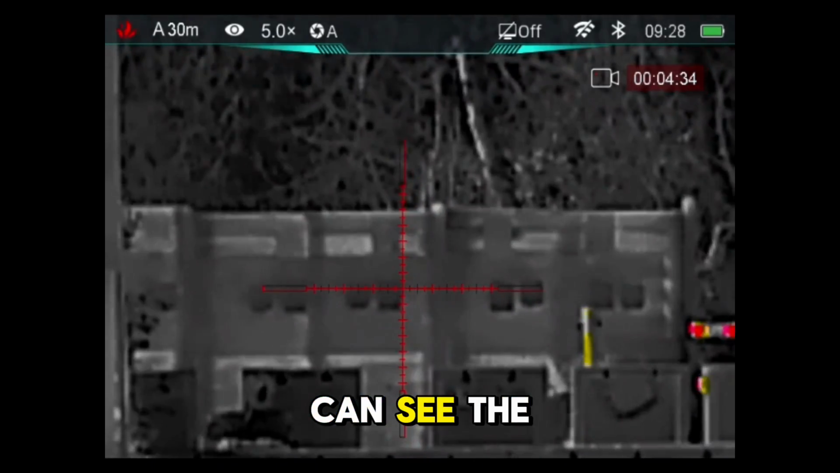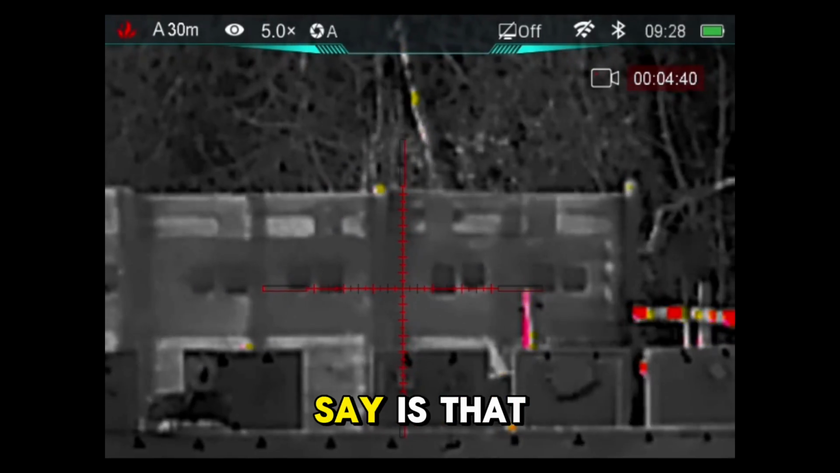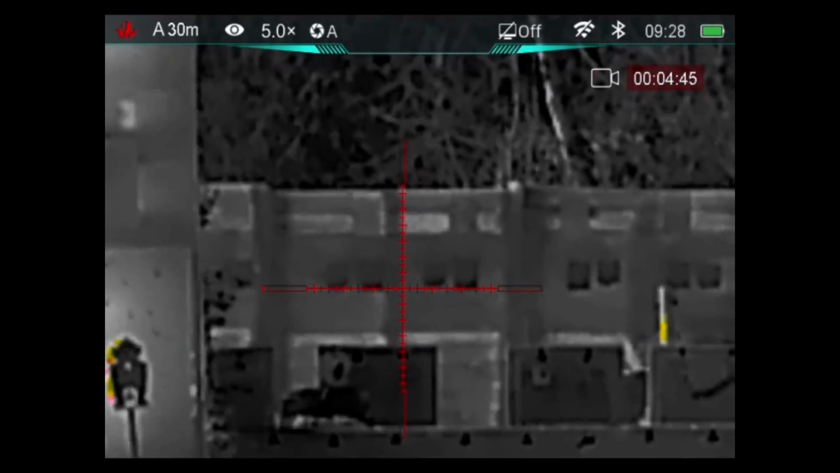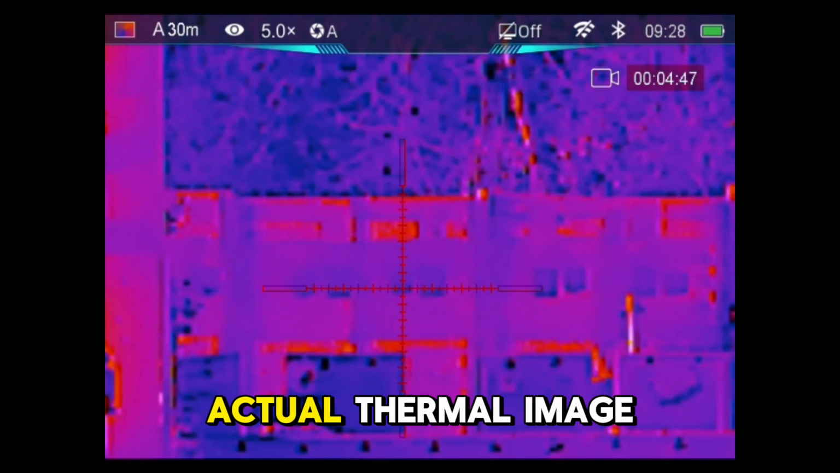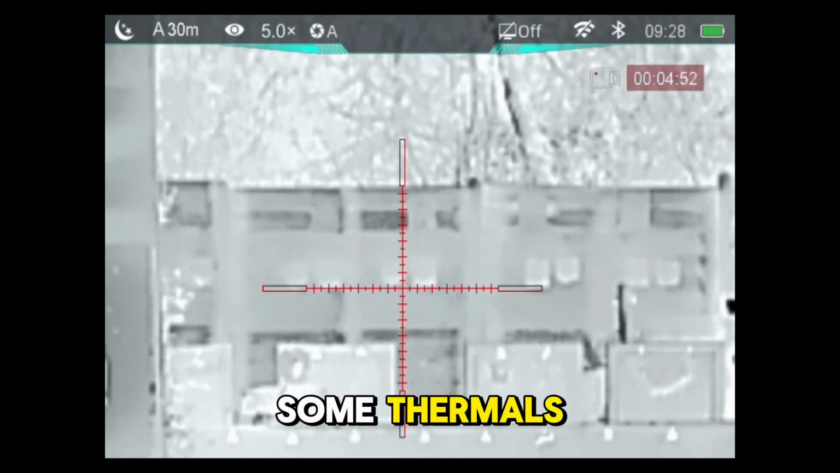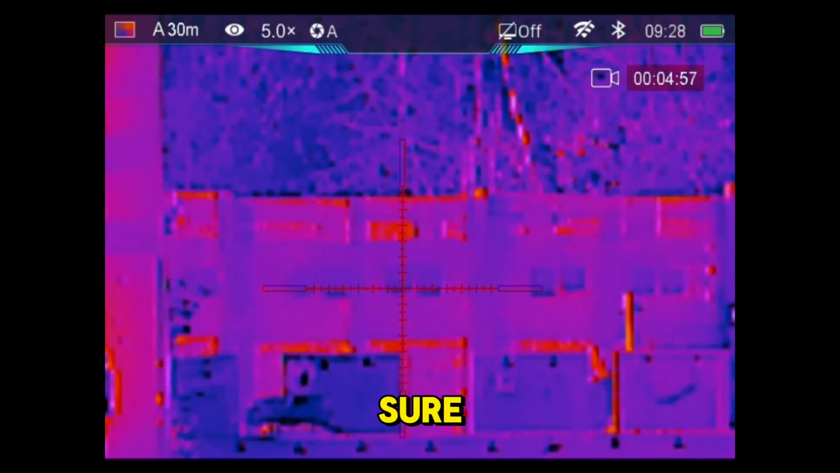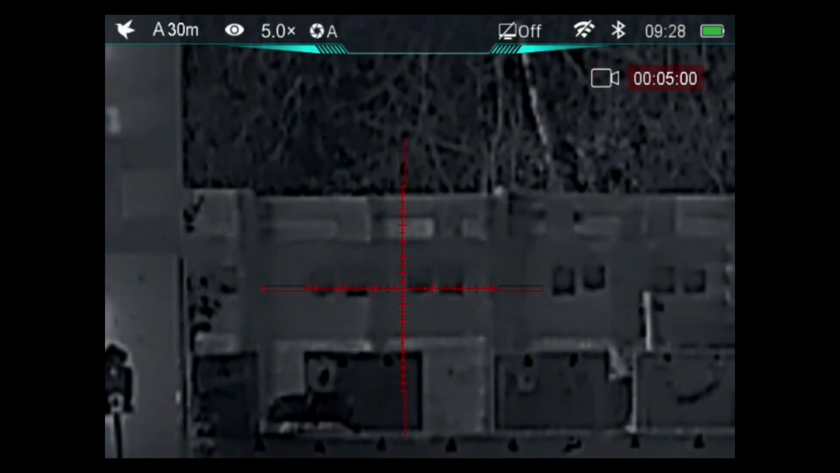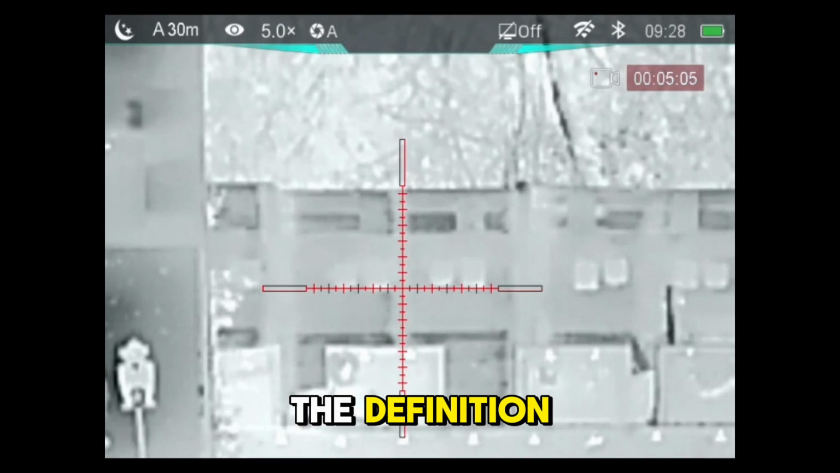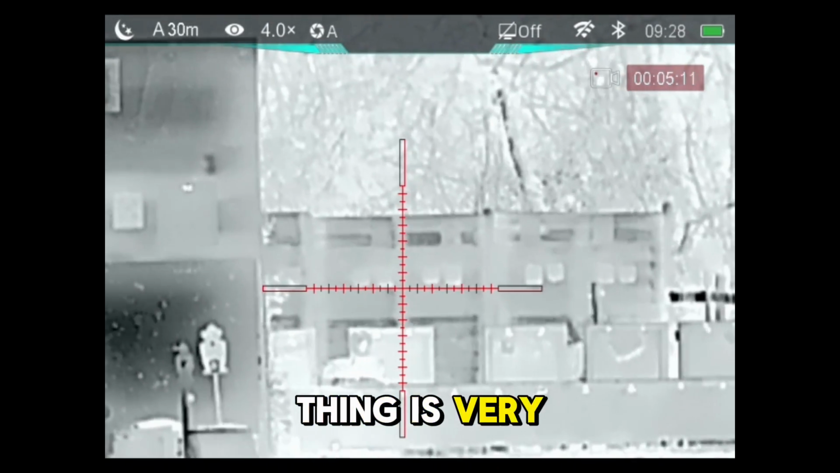And as you can see, the clarity is very good. And the one thing I would say is that I've noticed, when you do have a rabbit pop out, clarity of the actual thermal image is very, very good. I've used some thermals where if you're rat shooting or something, you're really not sure which end of the rat you're aiming at. You don't get that issue with this because the definition on a live thing is very, very good.